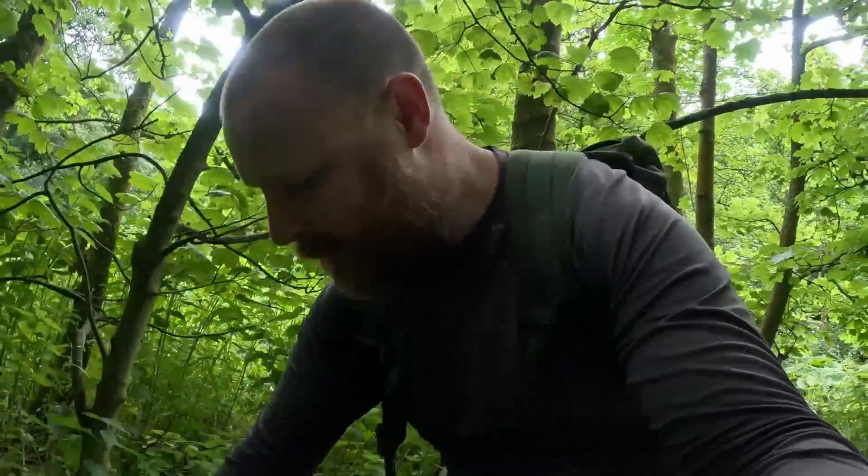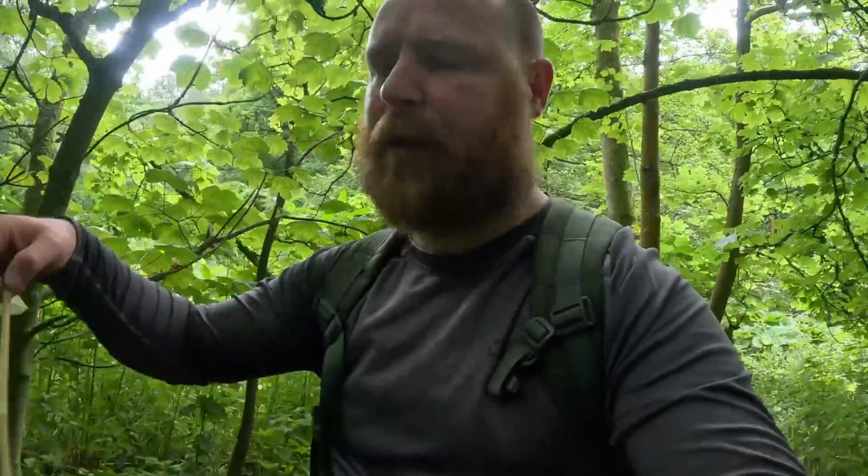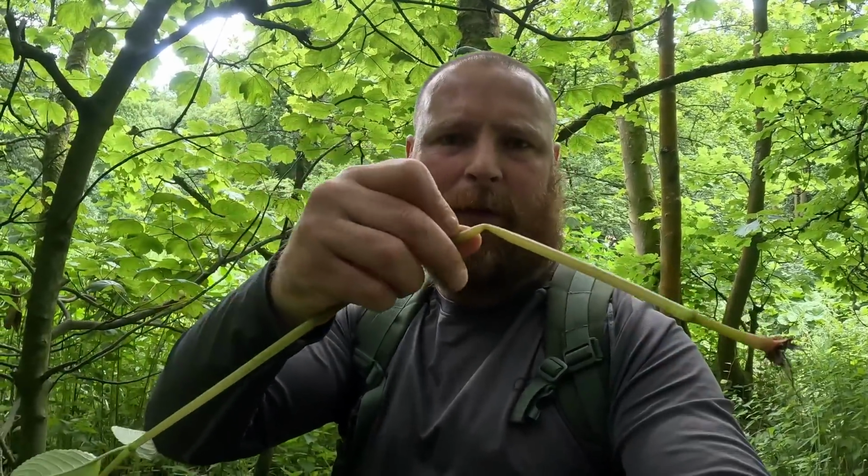So the distance from the root to the breaking point is about right as a human bending down and pulling it up, like I've just done with this one. And that's how far I got to pulling it out, same as the other ones. But I can't see why someone would do all this. I really don't.